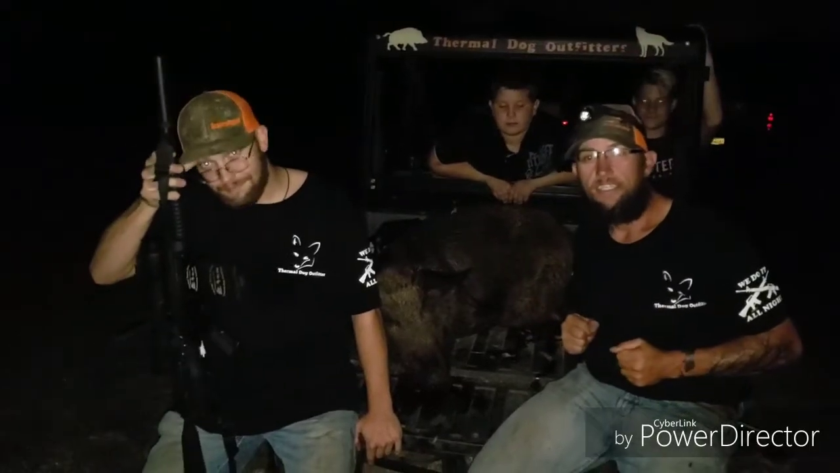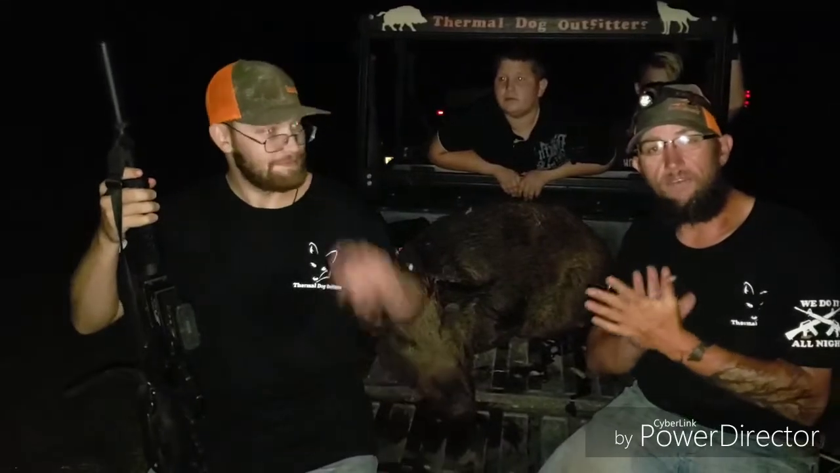Oh, so this is your first thermal hunt, right? Yes, sir. And this is my first time shooting hogs with guns. He actually got it off of a raffle. I won the hunt through a raffle with Texas Hog Hunters. Oh, yeah. That's right. That's right.